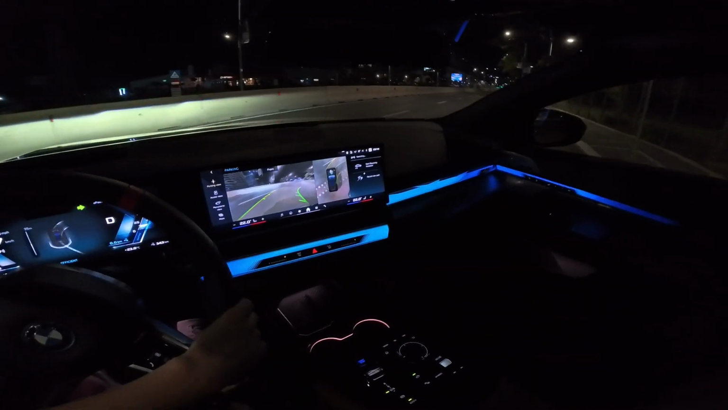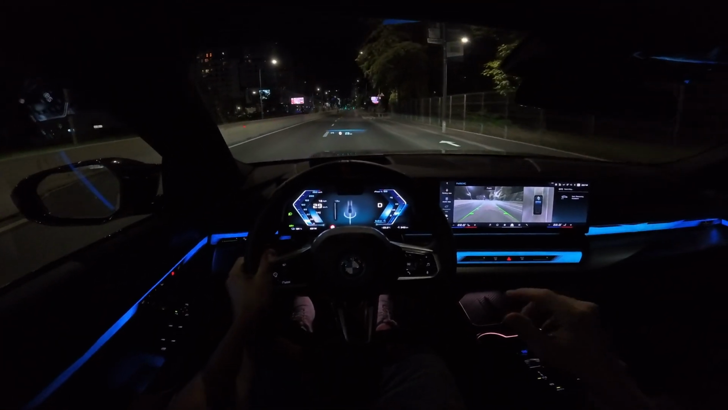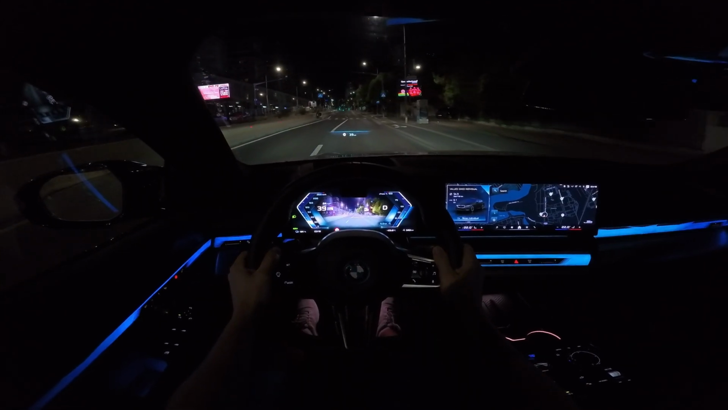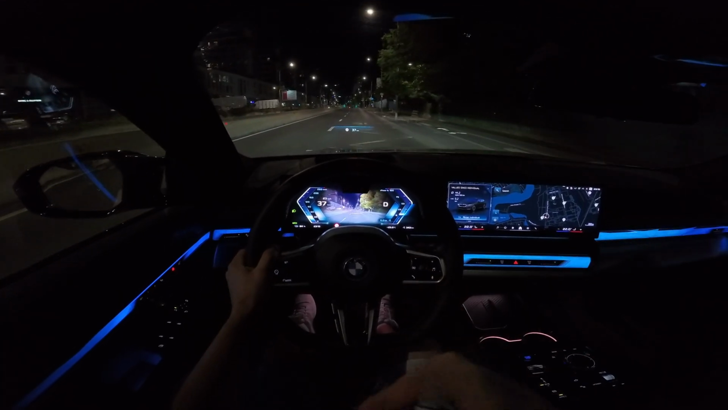That means it's an all-wheel drive system. I have two electric motors, one on the front, one on the rear. And the fact that I have the M suspension option on the car, it's great because it comes also with the rear wheel steer, so the wheels on the rear wheel steer as well.